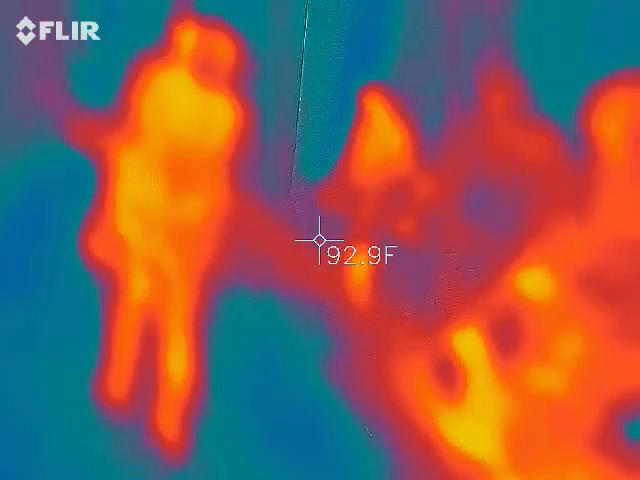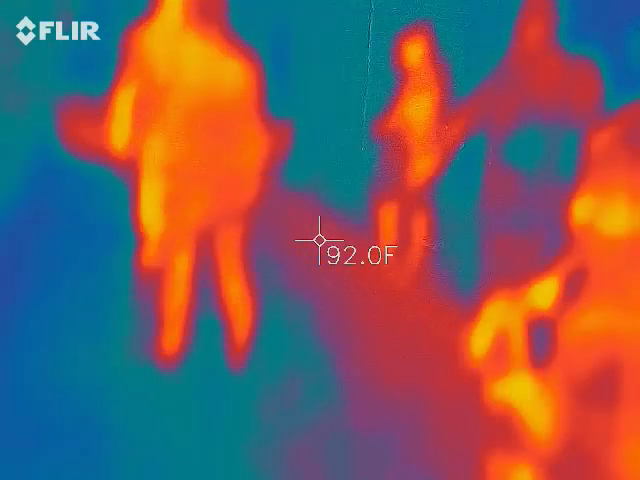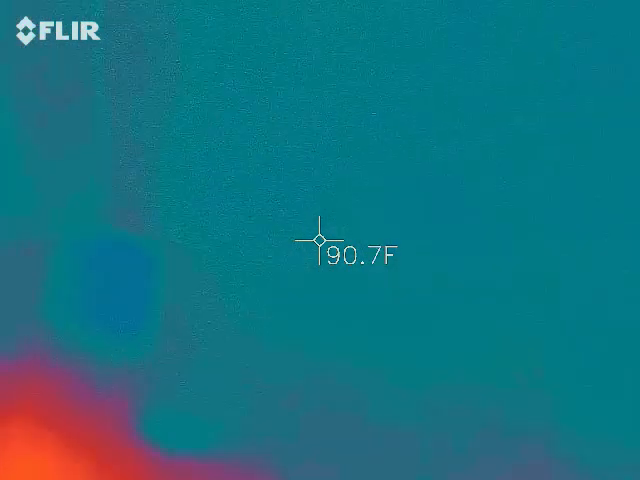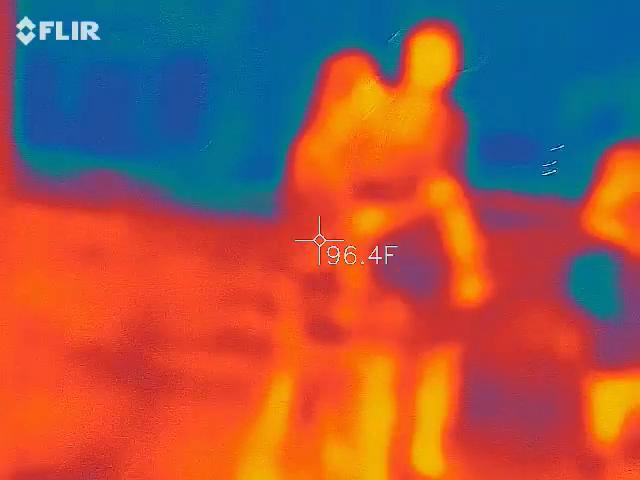Oh, gas line, right? That's a problem we have here in the city now. Littering. Yeah, exactly. Pretty good. Nobody tripped and fell. Awesome. Good job, guys.